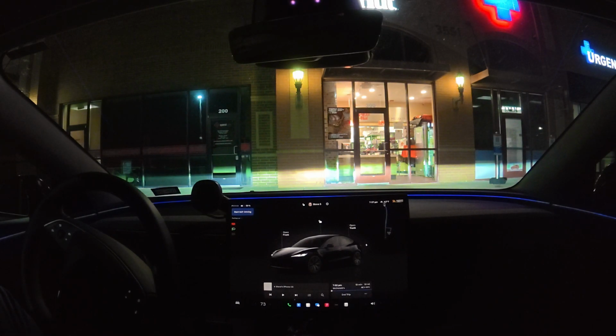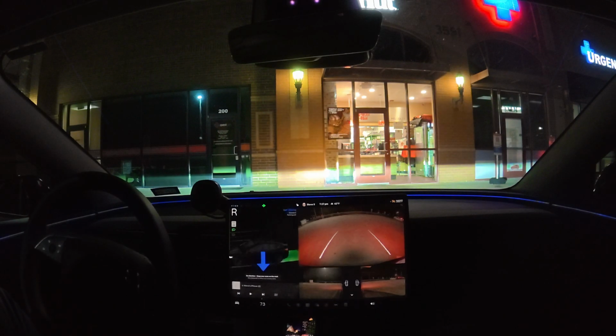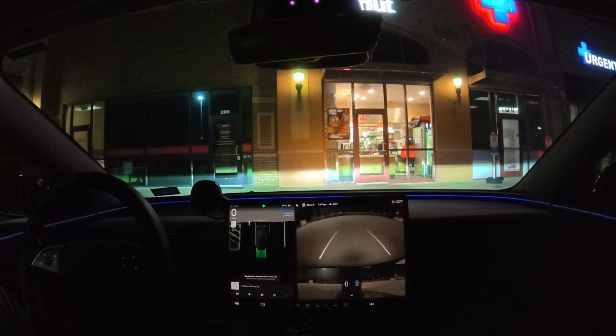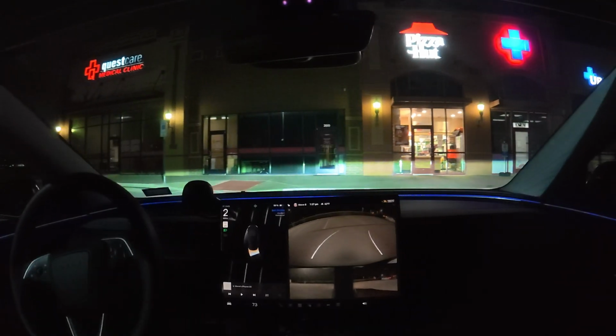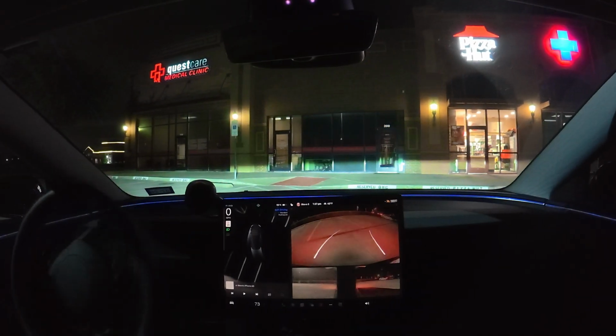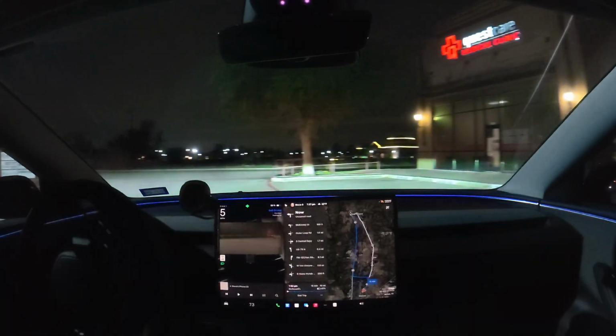Hello, we're going to go on a little night highway drive on FSD self-driving. So let's get started. This FSD version is 14.2.1.